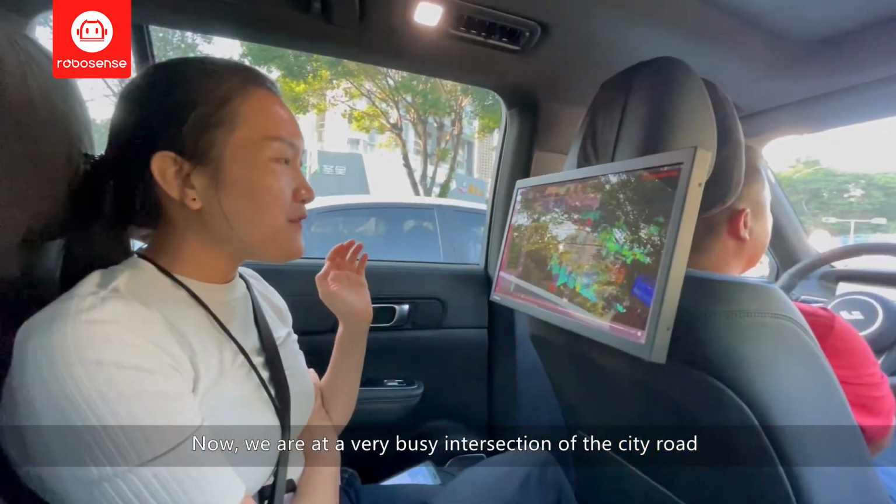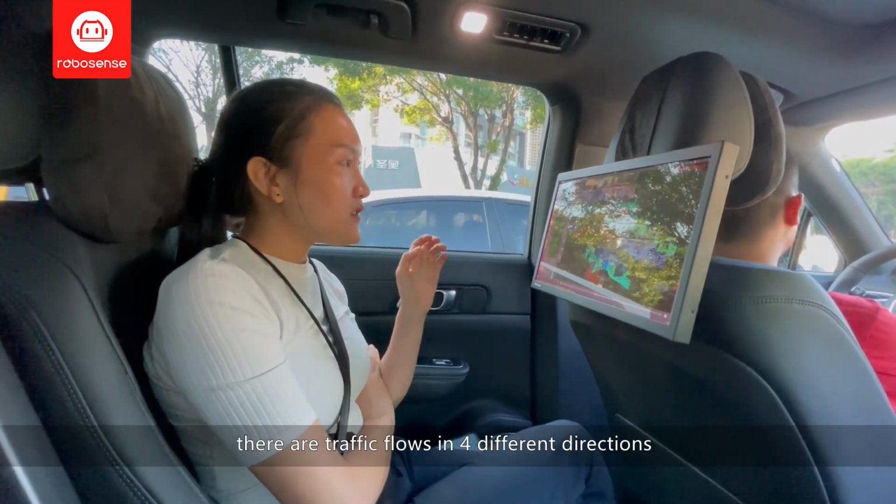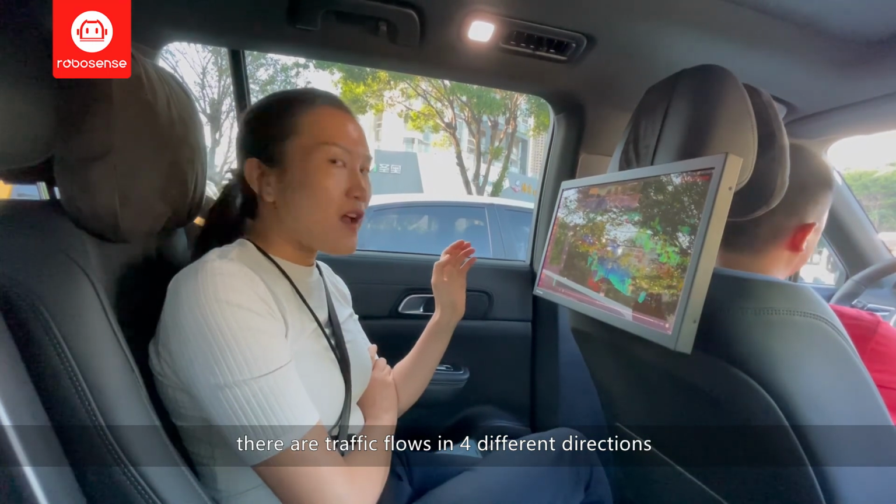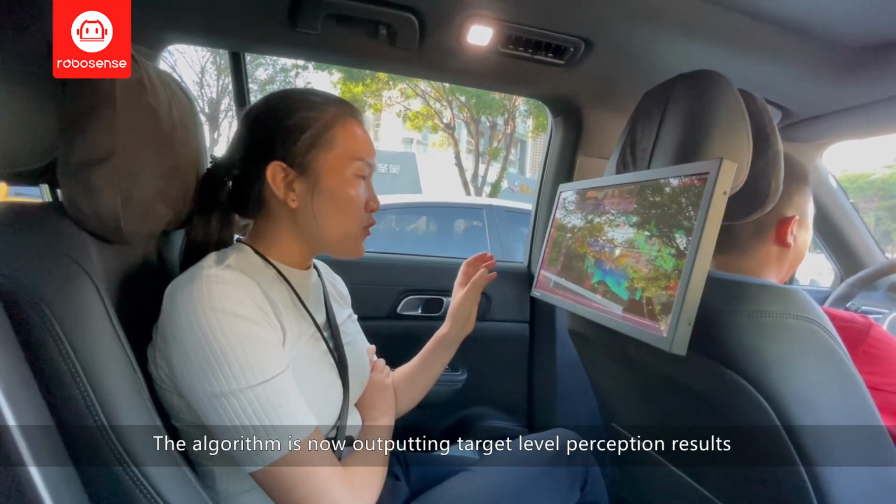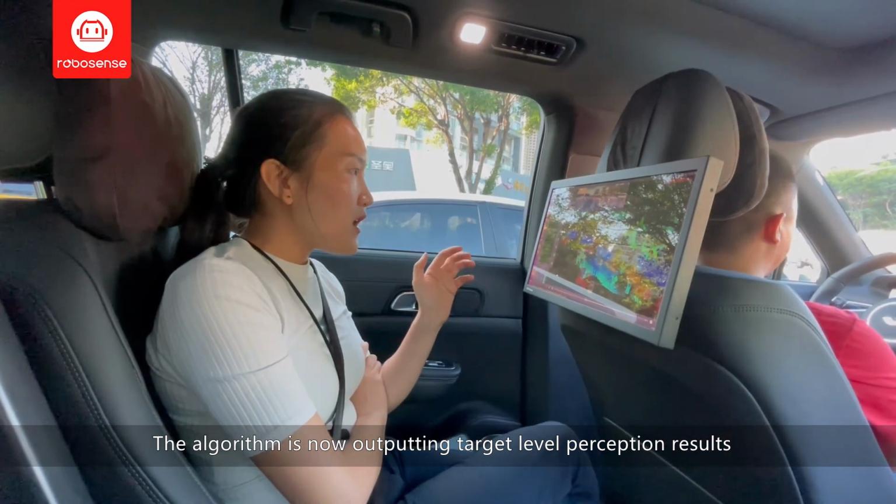So now we are at a very busy intersection of the city road, and there are traffic flows in 4 different directions. And the algorithm is now outputting the target level perception results.